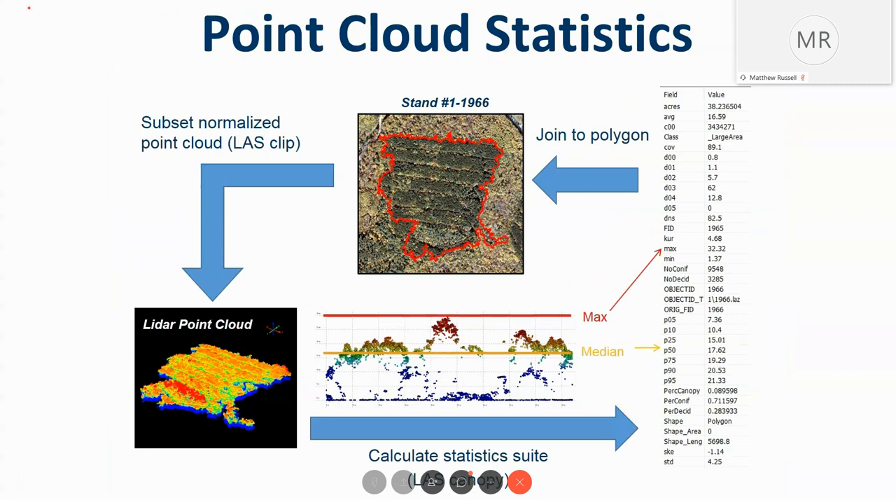We want a suite of information from the LiDAR point cloud and the data itself. In this case, we're looking at the max height. We have a max height for each individual object in that stand, and now we've grown it to the full stand, so now we know the height of that stand.